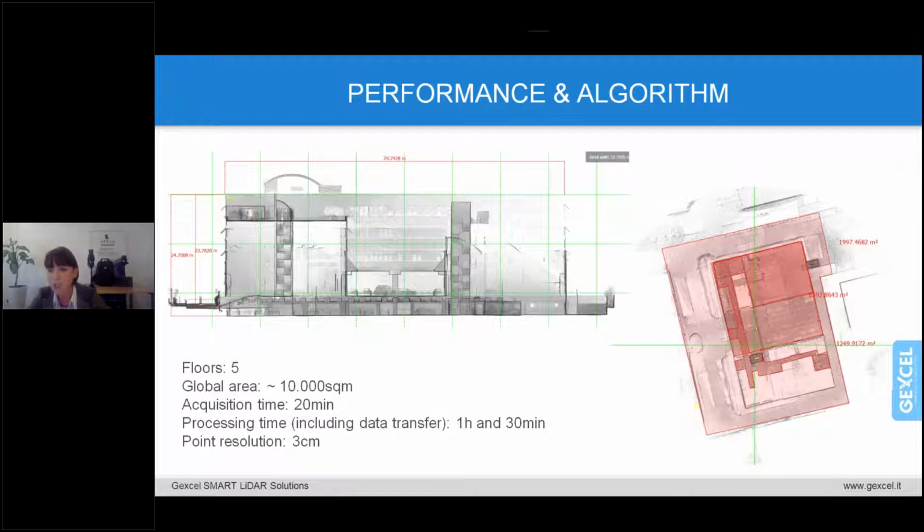And the acquisition took around 20 minutes to cover an area of about 10,000 square meters. The processing time, including the data transfer, and I think that it's important because sometimes data transfer can slow down your process, took around 1 hour and 30 minutes. And the point cloud resolution is 3 centimeters.